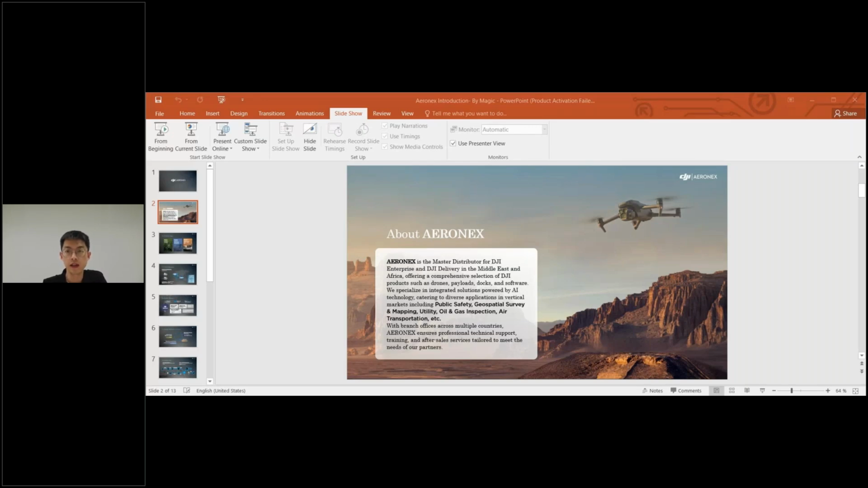First of all, at Aeronix, we specialize in providing a comprehensive portfolio of DJI Enterprise solutions, from enterprise drones, payloads, and docking stations to AI-powered software platforms. As you can see, our solutions are widely adopted across multiple verticals, including public safety, survey, mapping, energy inspection, air transportation, and so on. To support our partners and customers, we provide end-to-end services, including technical support, professional training, and after-sales services.